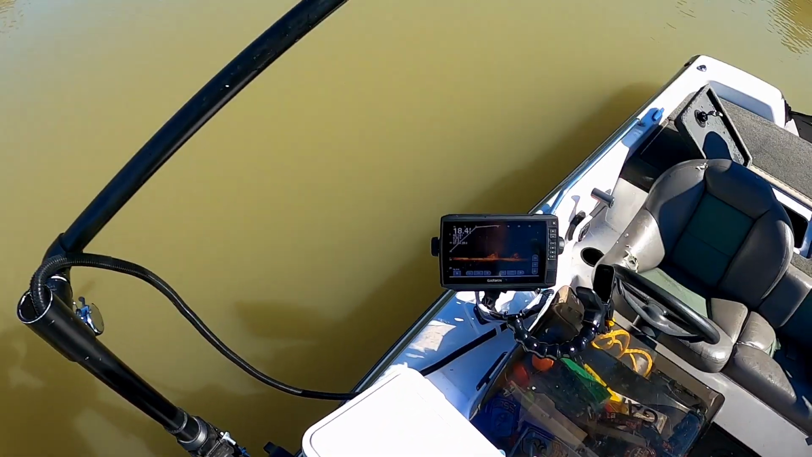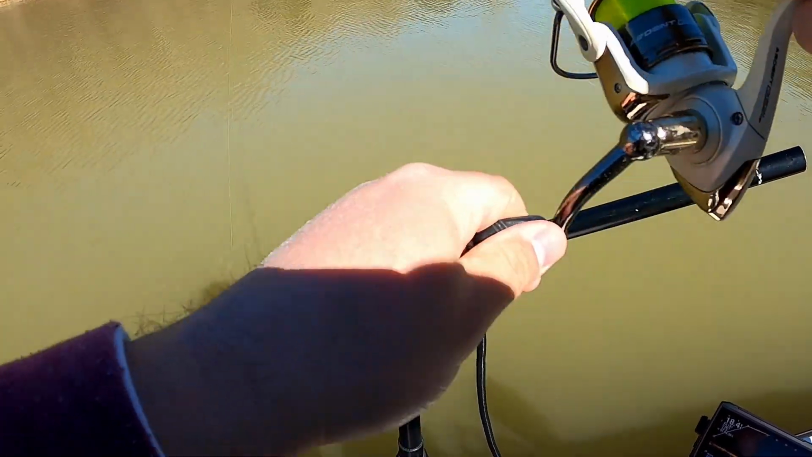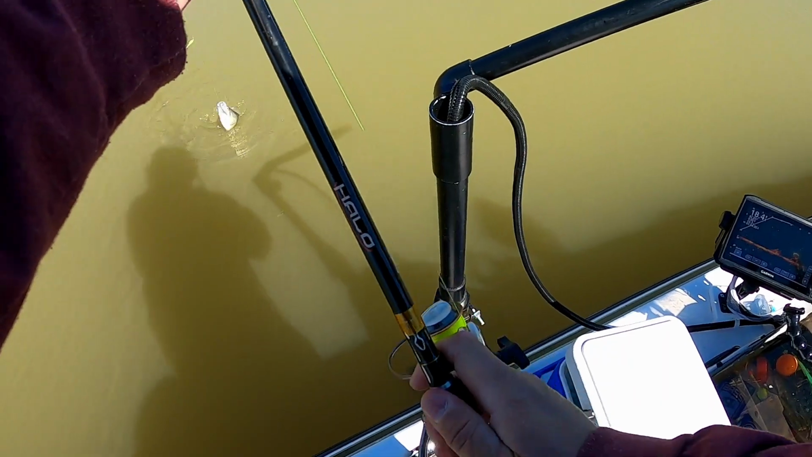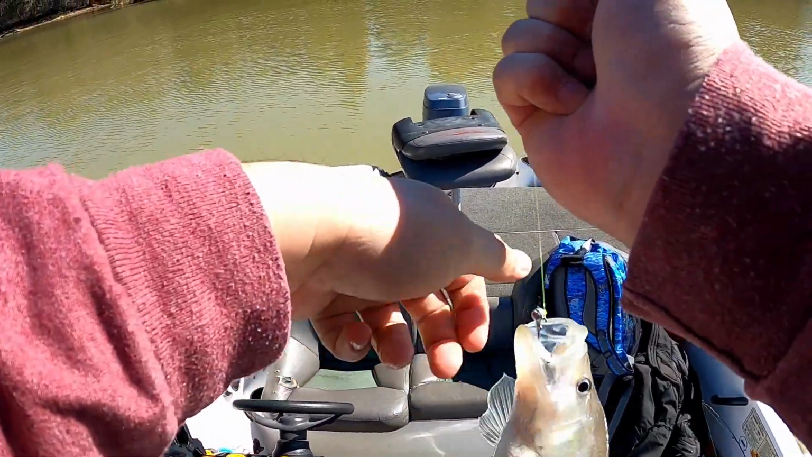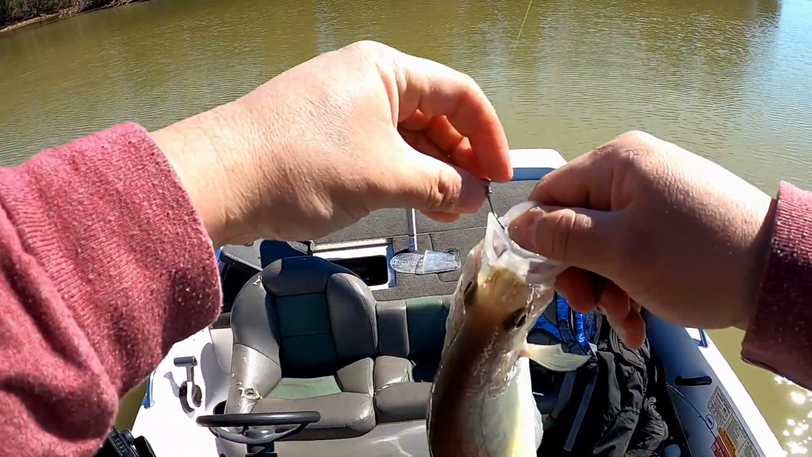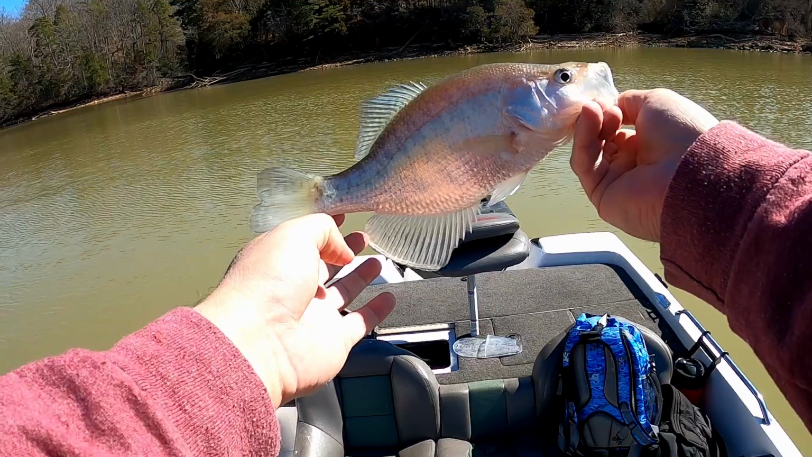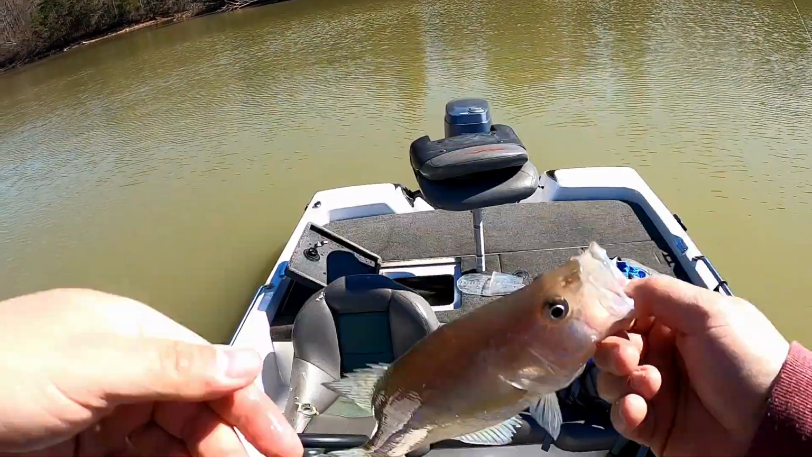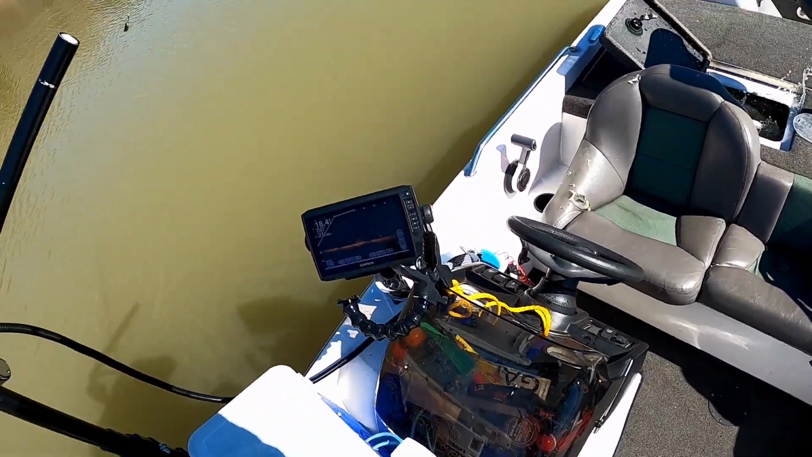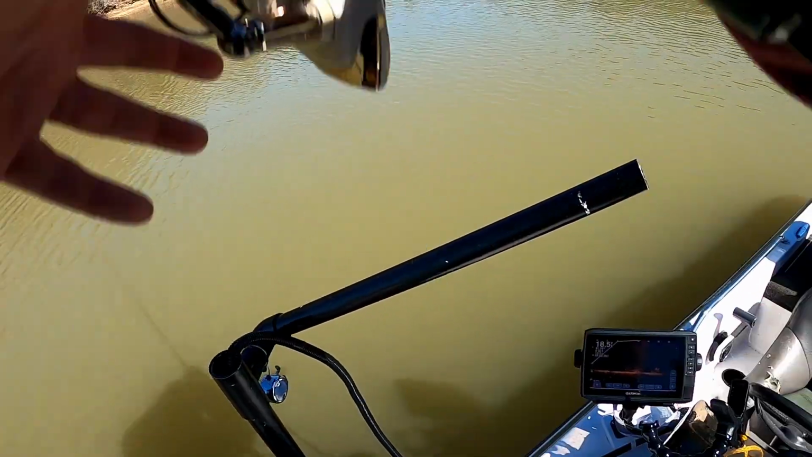Oh, he hit that one hard that time. Got another. I'm not gonna measure him. He's about the same as the other one, probably 11.5. He looks like his twin brother. No, he might be a little small. He might be closer to 10.5. Either way, let's get right back in it. There you go, take it, buddy. Yep.